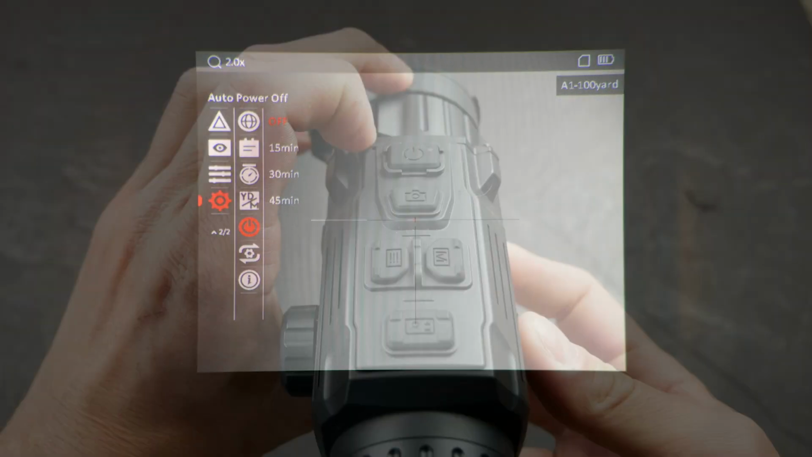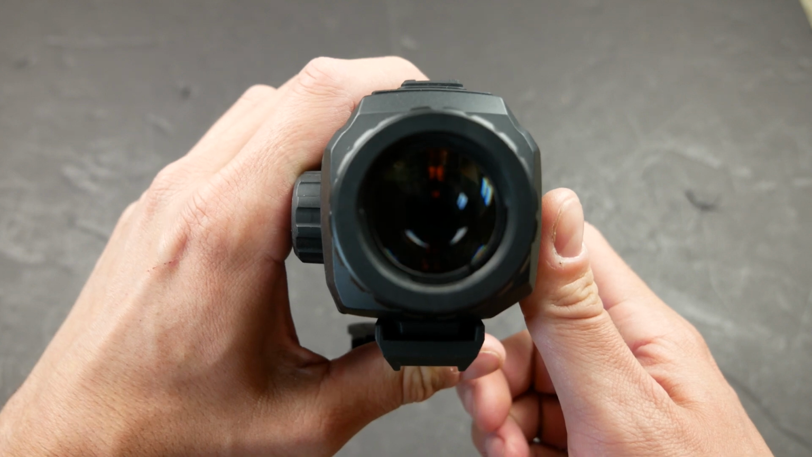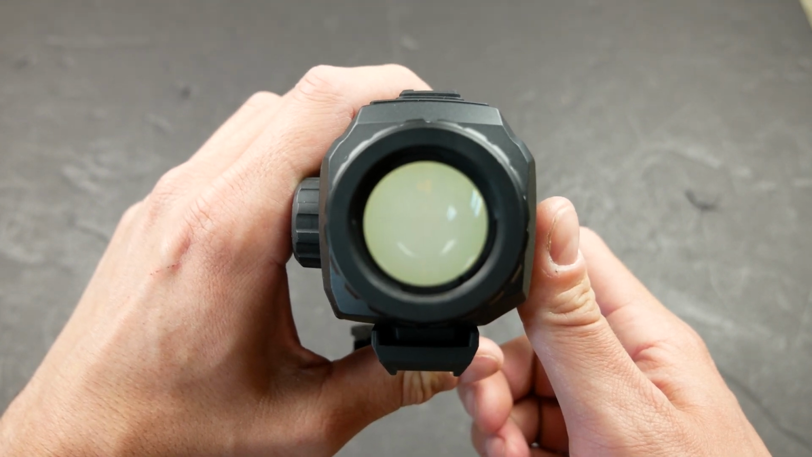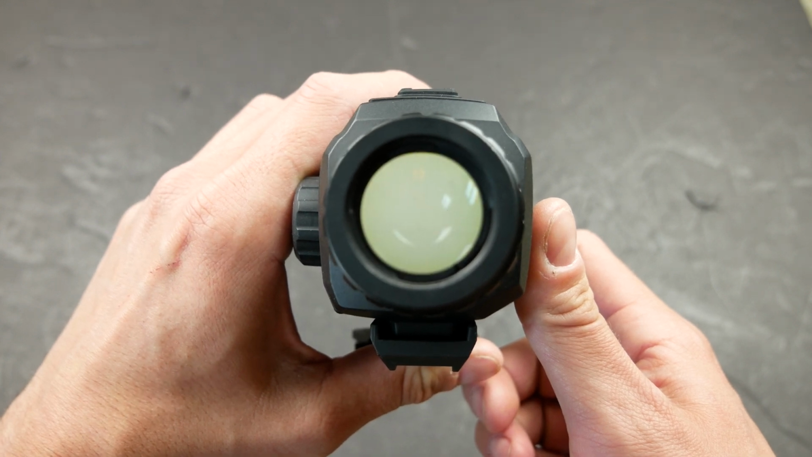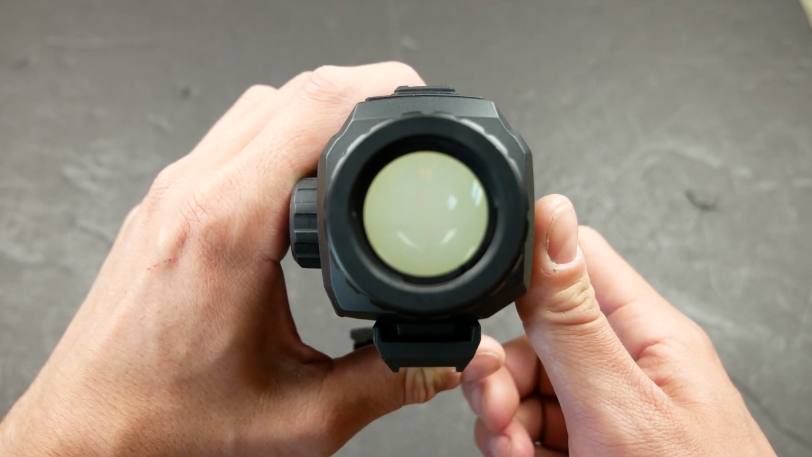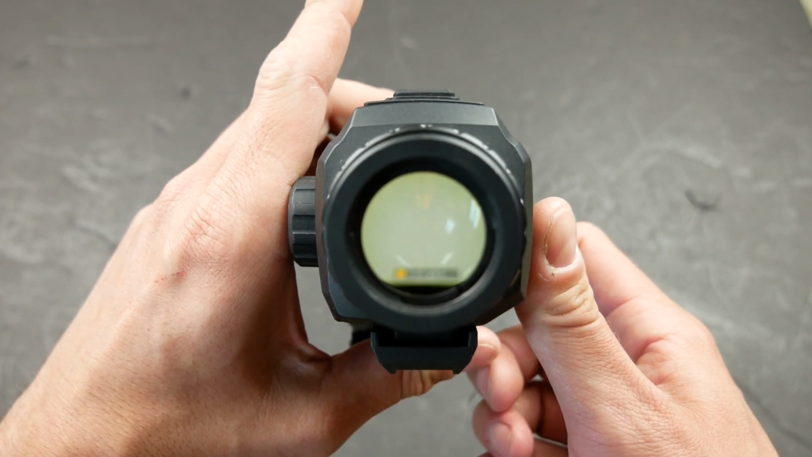If you want to keep the device ready to go at all times, you can disable the automatic shut-off timer. And if you want to save a little bit of battery, you can tap the power button to turn off the screen. Turning the screen back on with a touch of the power button is a lot faster than waiting for the device to boot up completely. However, it also doesn't save that much battery because the sensor and the image processing and the onboard menus are all still running.